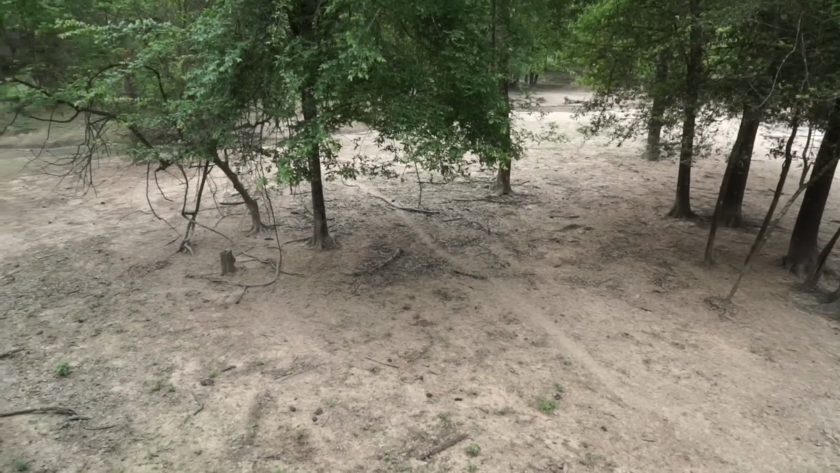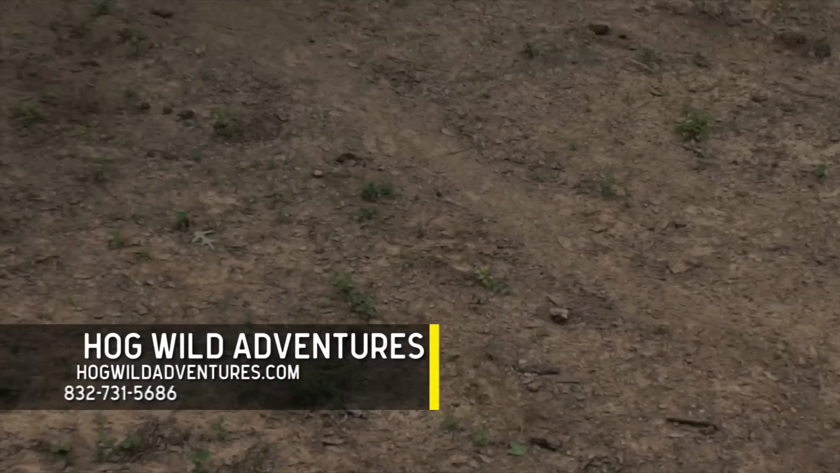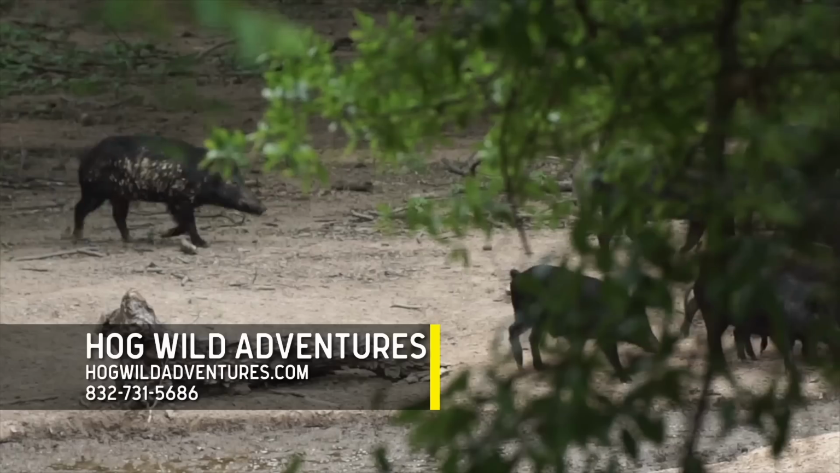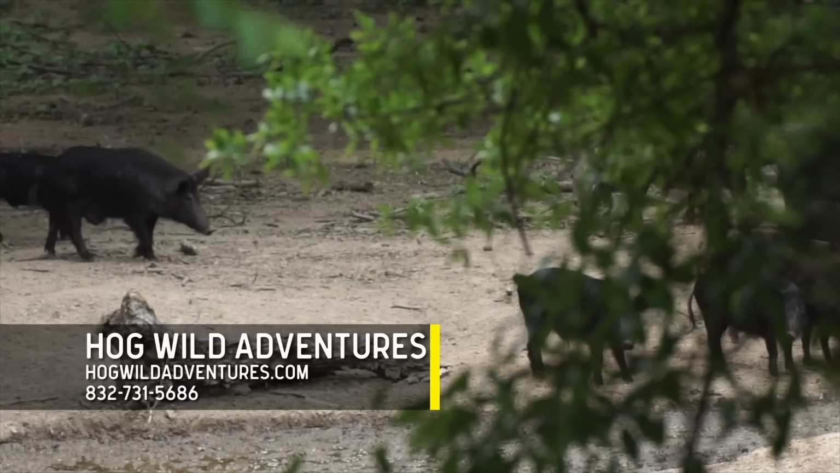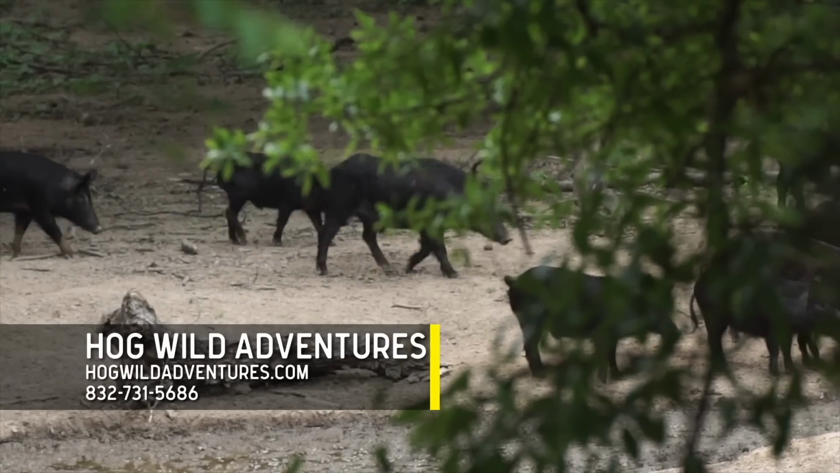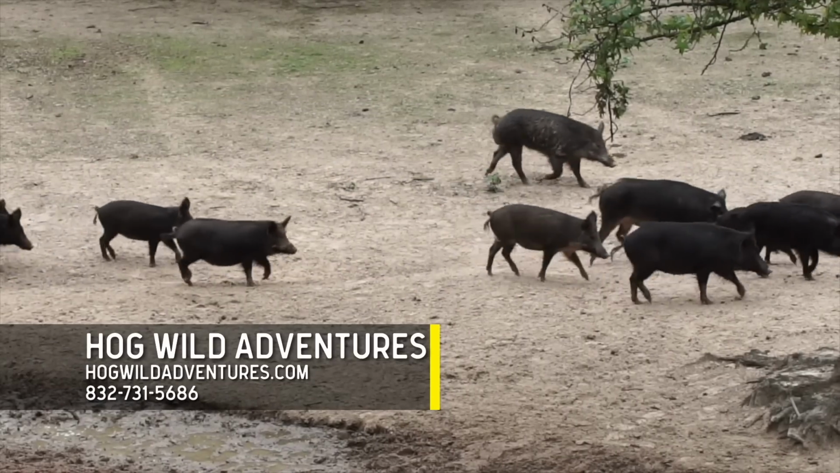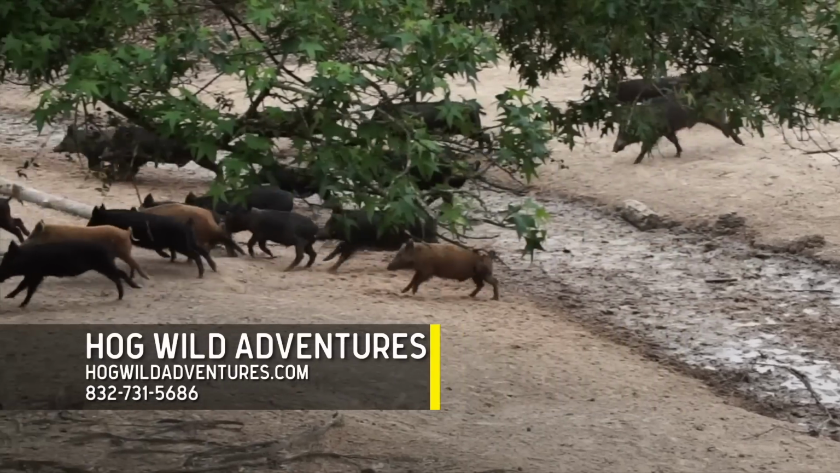Texas is covered in pigs, and there's tons of places to hunt, but when you're paying to go hog hunt, you want to pay to go to the right place. This place that we're on right now, in my opinion, is the best hog hunting place I have ever been to in my life. They're covered. I've never seen pigs this densely populated anywhere in Texas. This is ground zero for the best hog hunting in the world, and it's called Hog Wild Adventures.